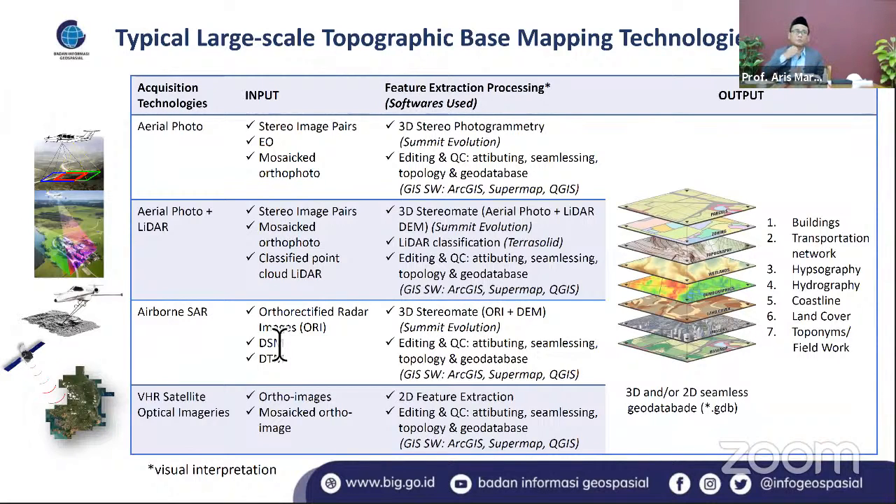For example, with the aerial photo, with the input of the stereo image pair, we could do the 3D stereo photogrammetry, editing, and attributing. Using the LiDAR, we could go from the stereo image pair up to the classified point cloud, and so on. Using the airborne SAR, we could also produce the DSM and DTM, and also the optical imageries with the mosaic ortho image. So this is the typical large-scale topographic-based map technology that we use in our agencies.